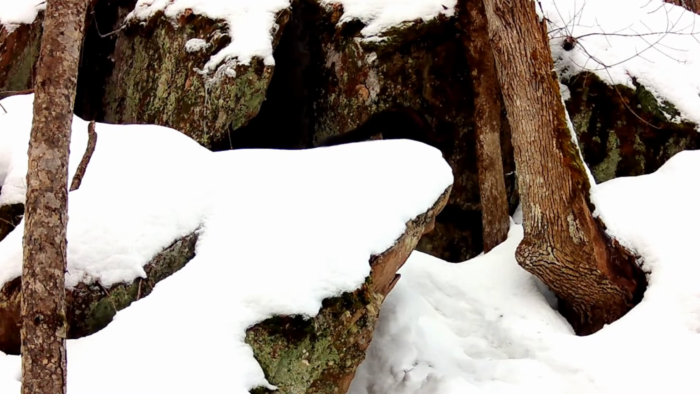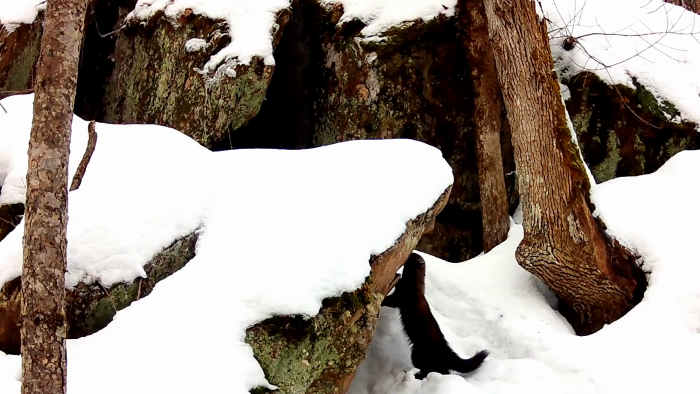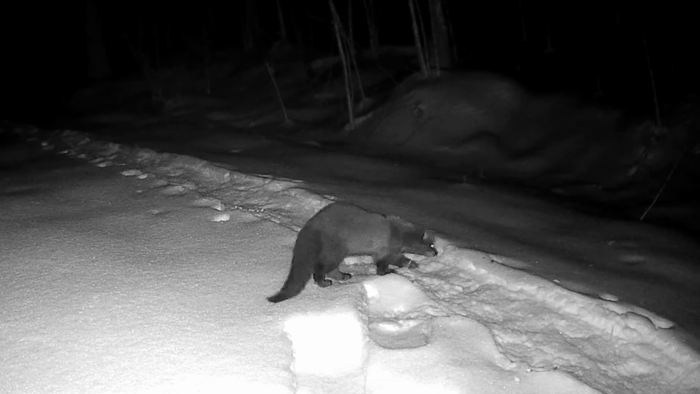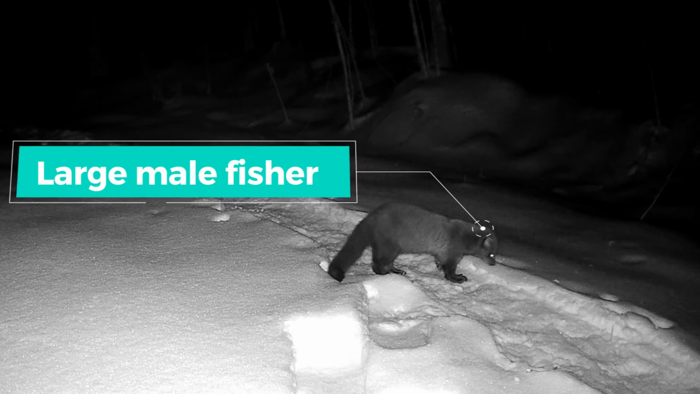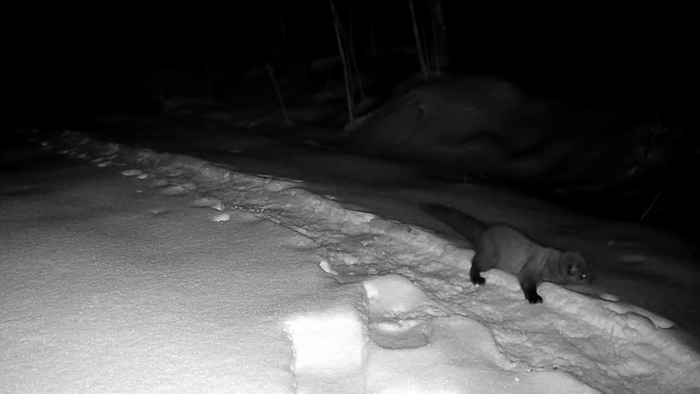So I think this is enough for now. I will show you guys this last clip of the largest fisher that I've ever come across on our cameras on our land. And I think we'll have to have a part 2 on this species spotlight of my forest ninja friend, the fisher. Hopefully, maybe we'll get some fisher predation on camera.